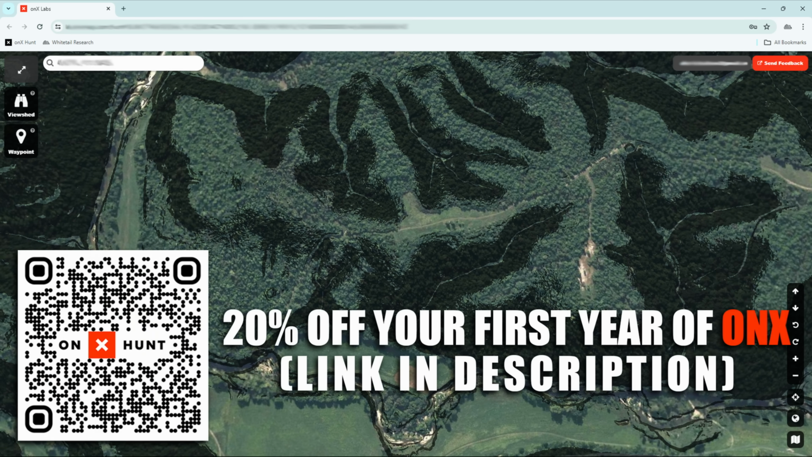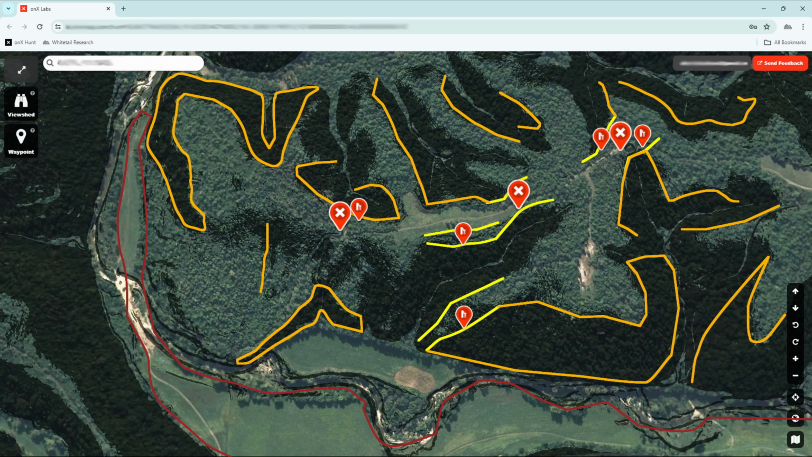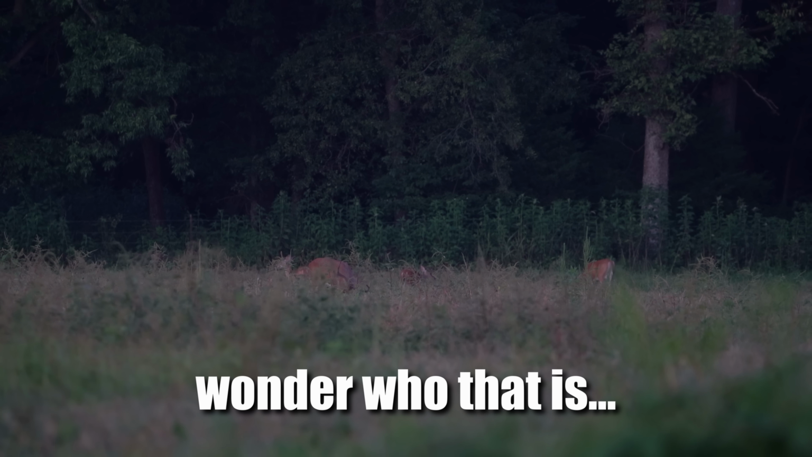But the real magic happens when you start connecting those locations with saddles, funnels, invisible funnels, habitat transitions, time of season, and food and water sources. Over time, you can start to develop a real blueprint of how deer have to navigate the landscape. When you combine that intel with actual boots on the ground, fresh buck sign, you're no longer just hunting sign. You're hunting the entire system.